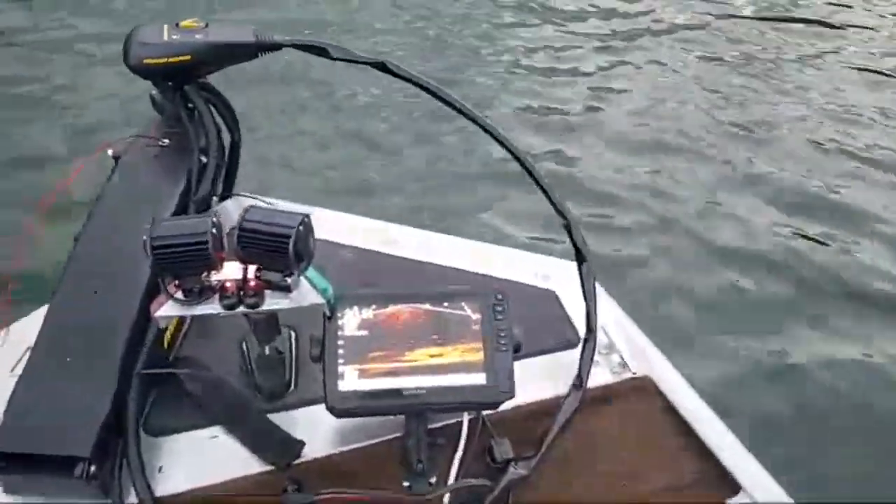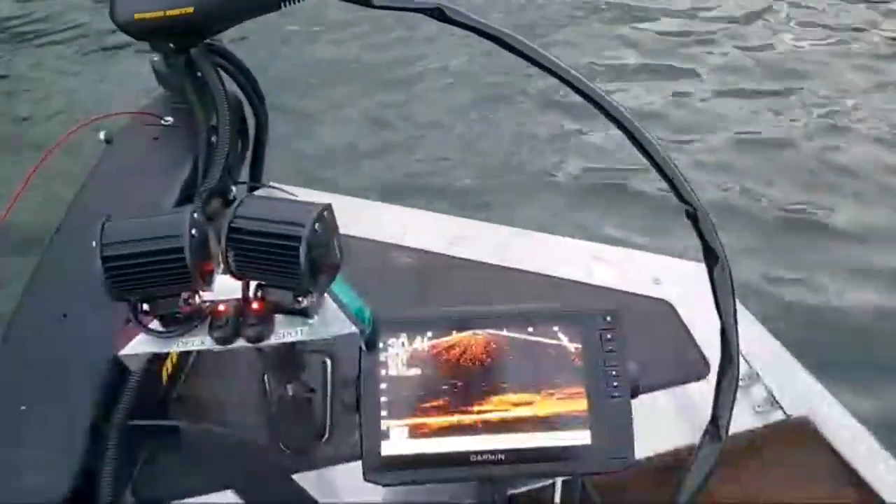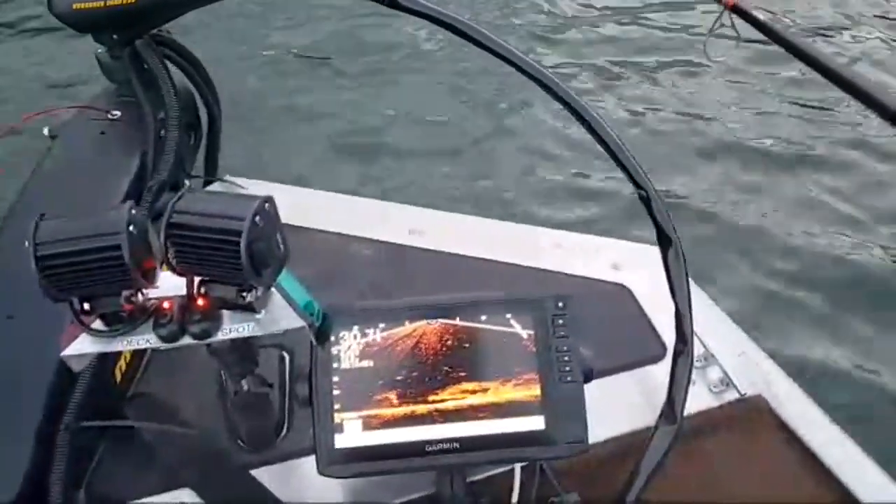We only have that one dot because this jig had, but they did hit this color, so I see that the color can get them. The black and the chartreuse, but maybe if we switch to a different color, they might react to it just a little bit faster.